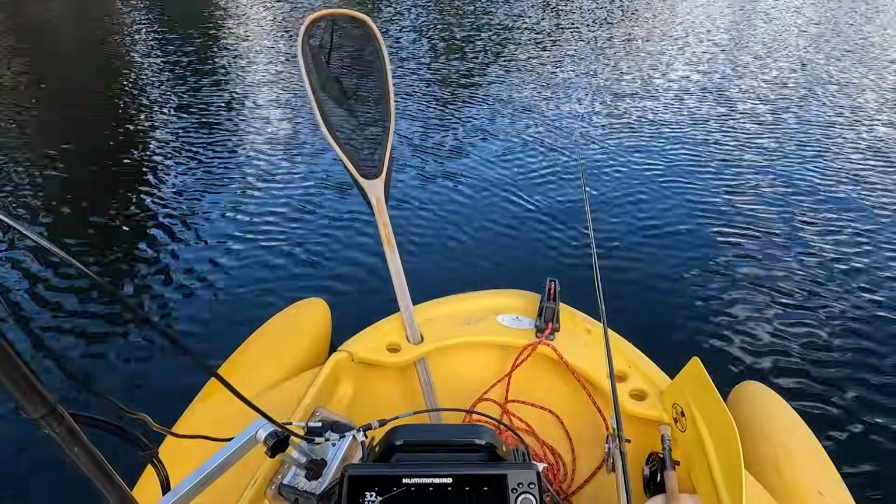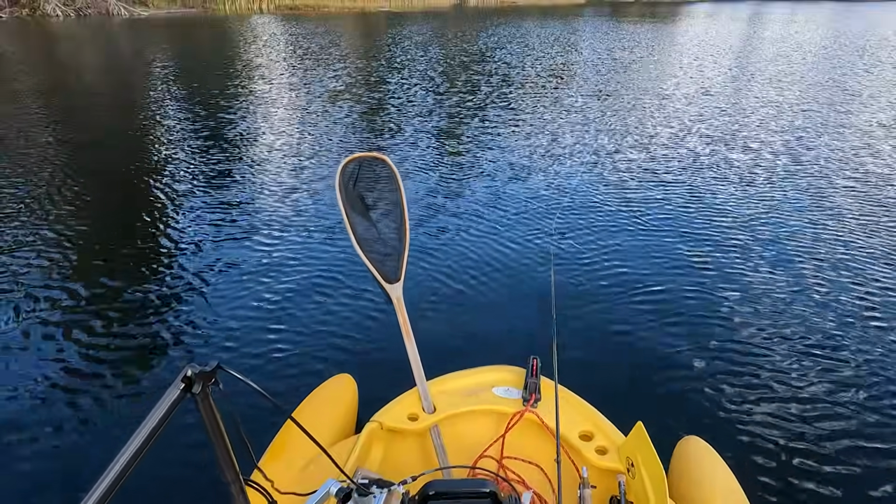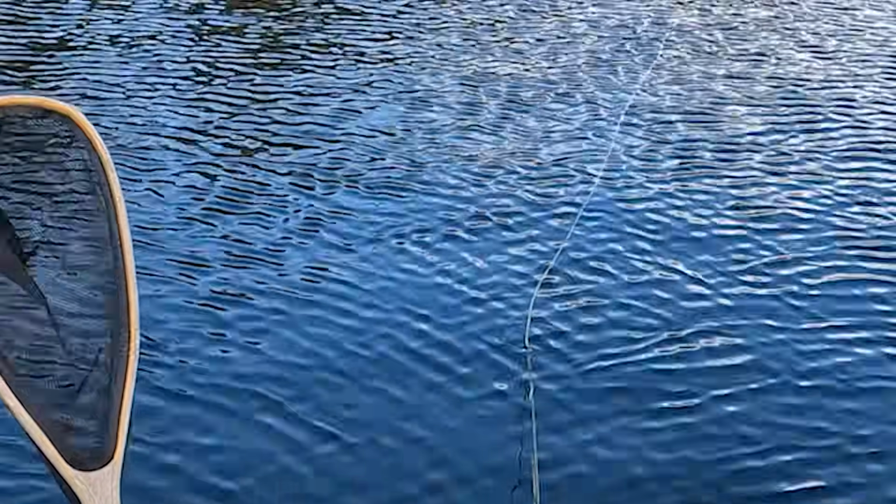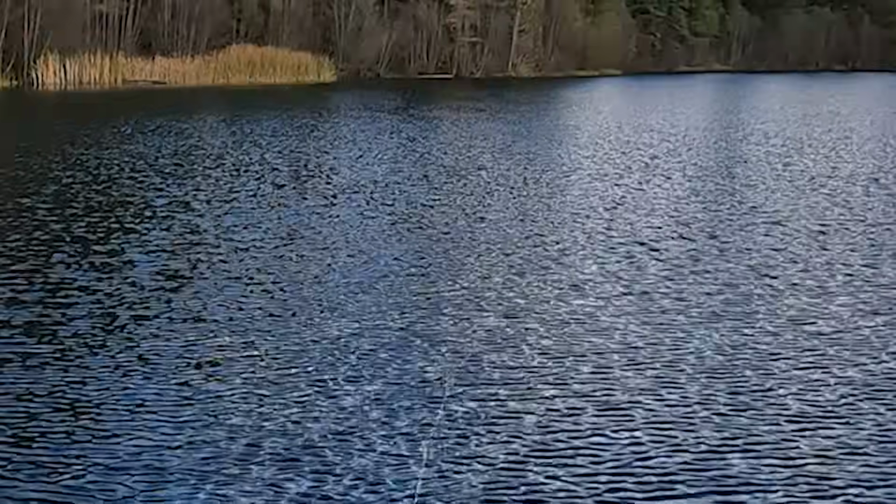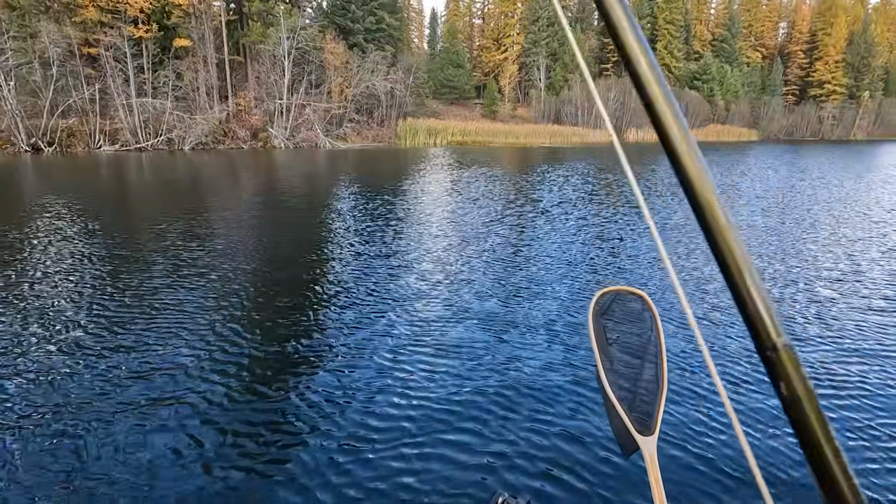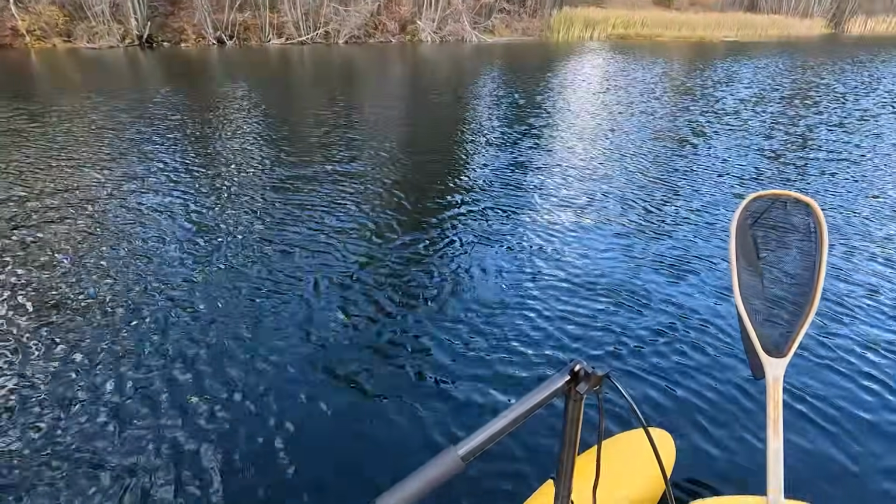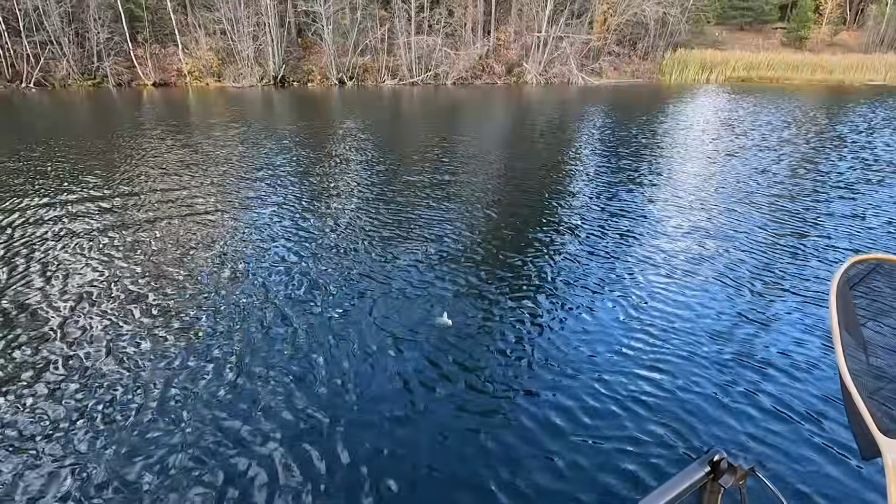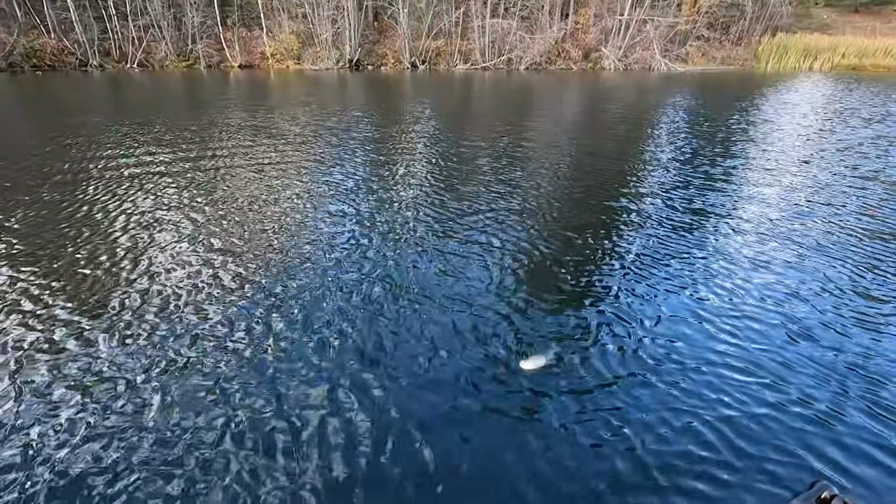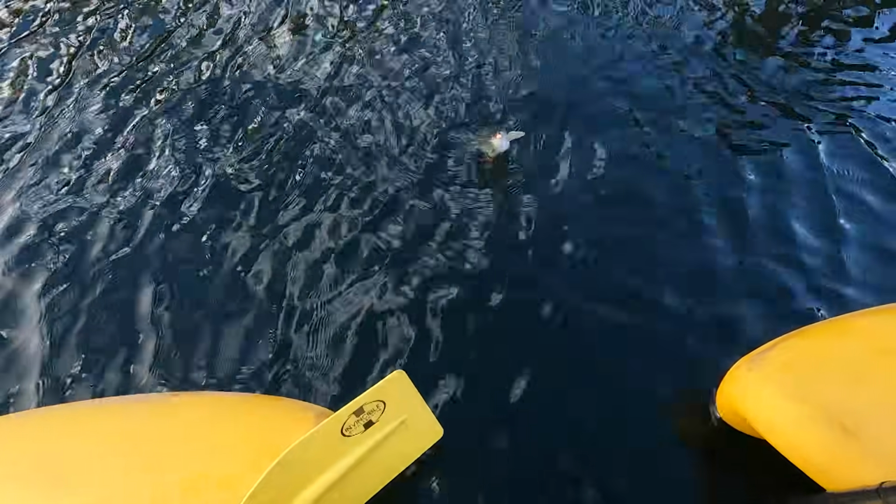So there's my fly, and there's a fish moving towards it. Is he going to eat it? Come on. He's coming up to it. Let's watch my indicator. He's coming towards it. There, he took it. And I saw him eat it. That was awesome. I hope everybody saw that. That was pretty cool. Oh, and a nice fish too. Oh, gee. Yeah, good one. That's crazy when that happens. Oh, look, he's barely hooked. Not much of a fight, but he's coming in. But that was pretty cool.